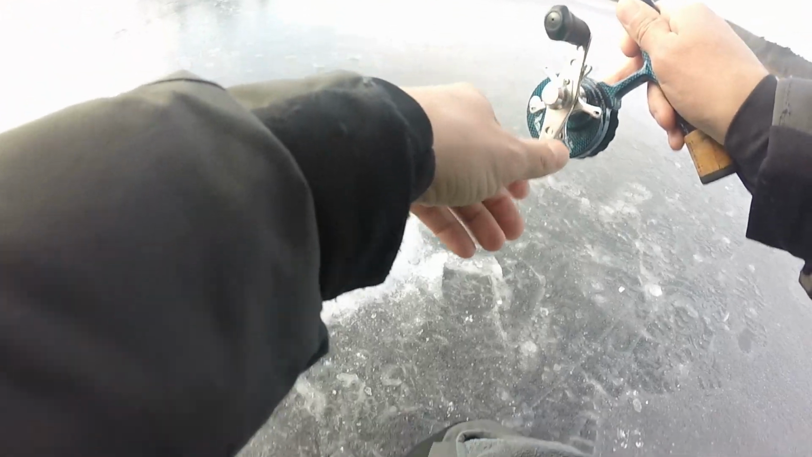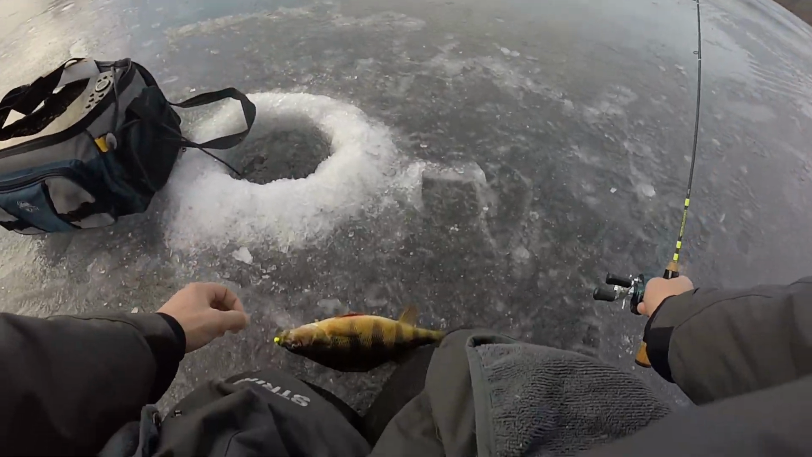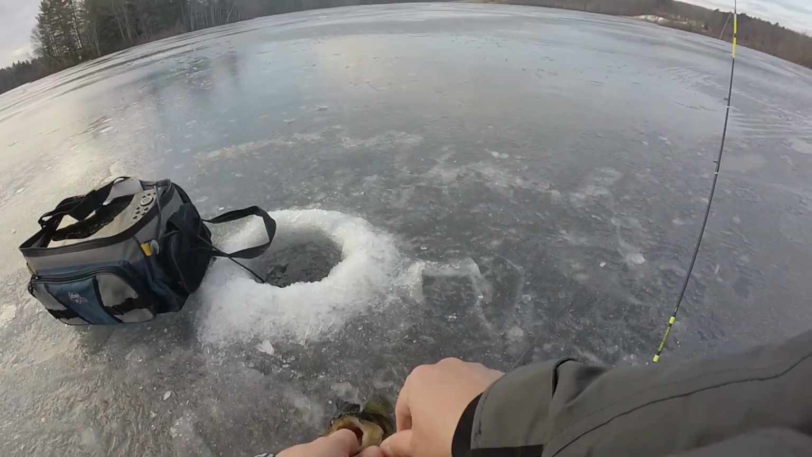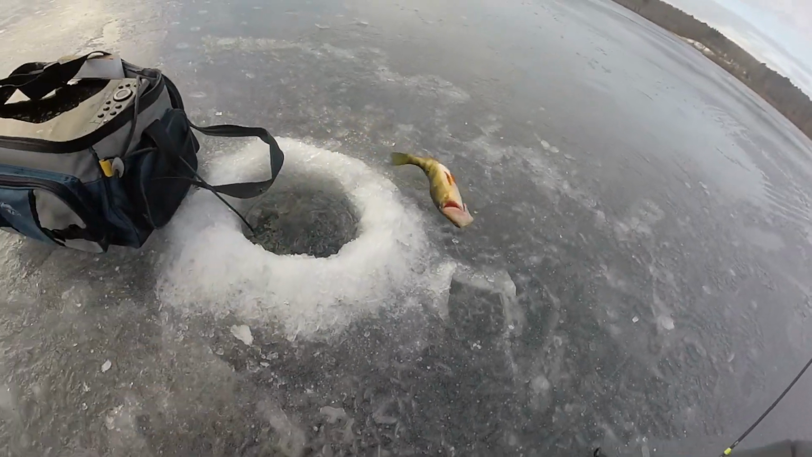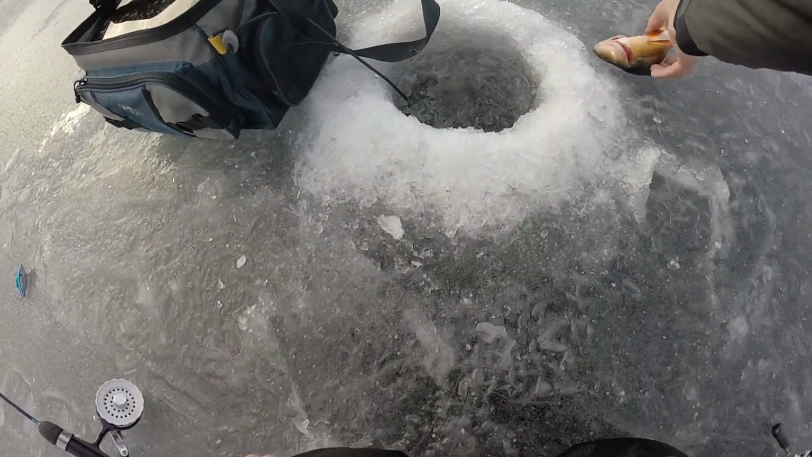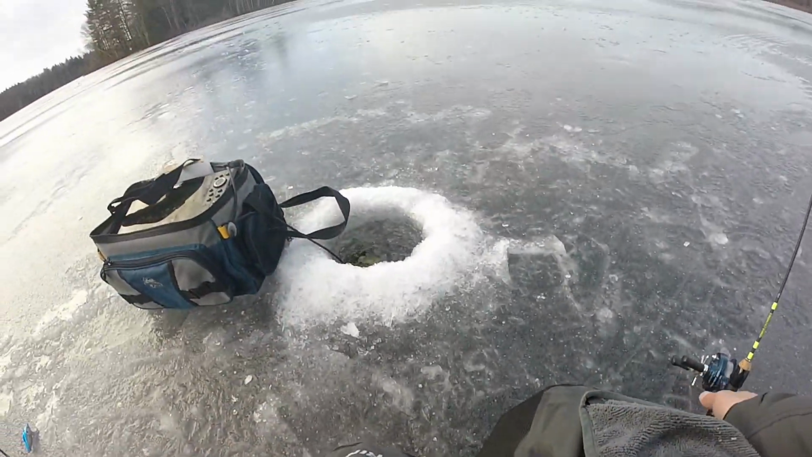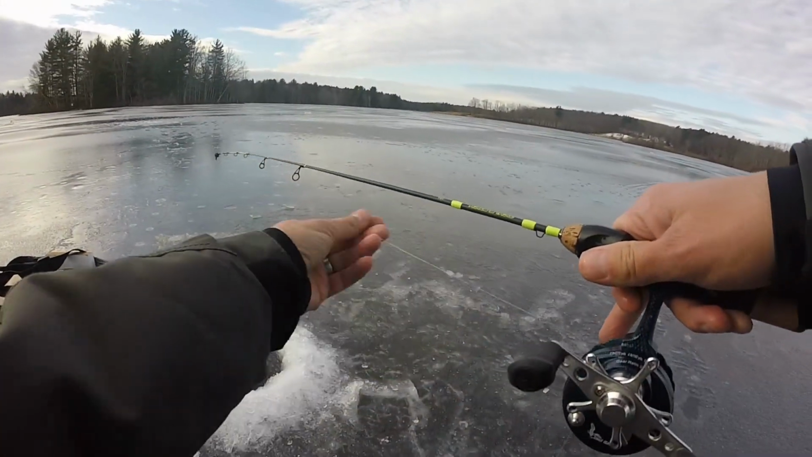Gotta wait for those really hard hits sometimes to get perch. Well, he wasn't even hooked that hard, but that's him right there. We gotta go down. There we go, down. What I know is his buddy's still down there, probably another perch.